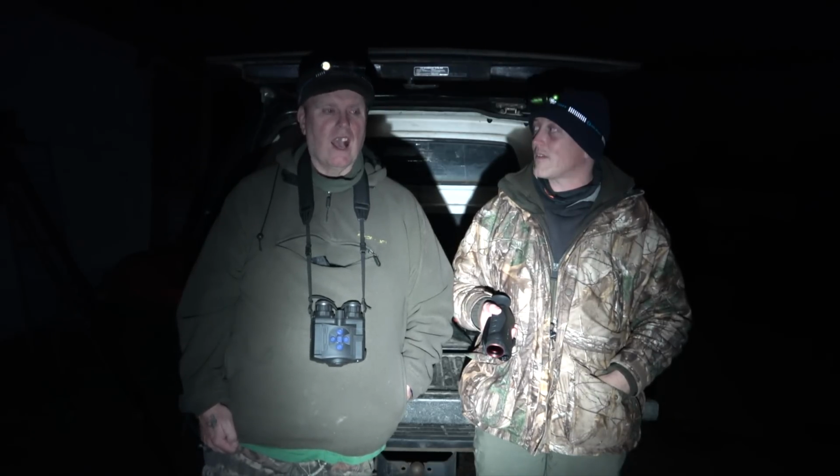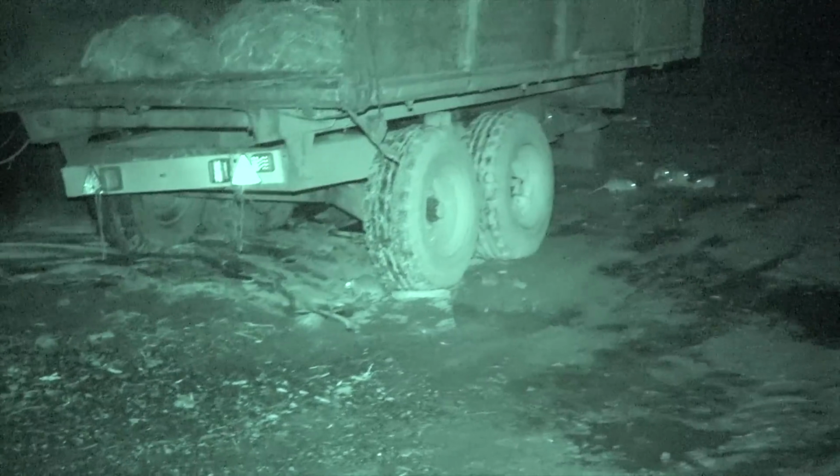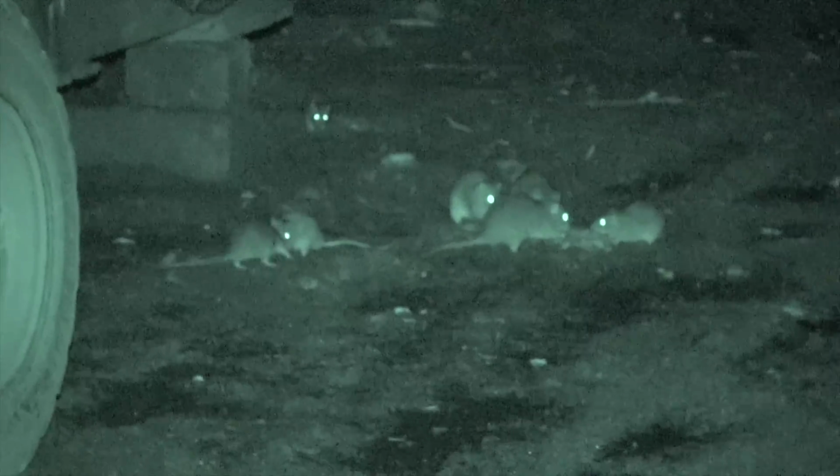We've seen plenty around, haven't we? There's lots and lots. The actual text that I got from Canis was absolutely overrun with rats. When I say overrun, we are overrun. Yeah, there is plenty. In fact, Canis has put some feed just down near this trailer, and we're only 15 yards away and they're all piled round eating, so we are keen as mustard to get going.